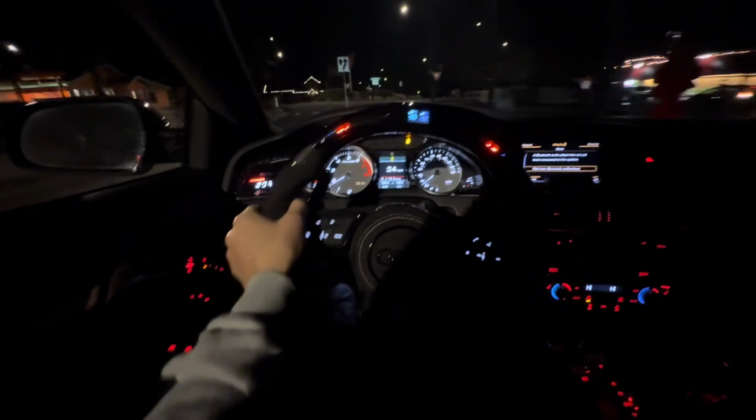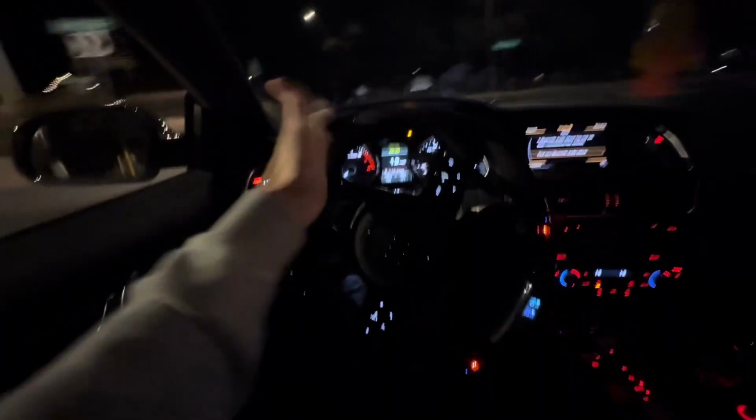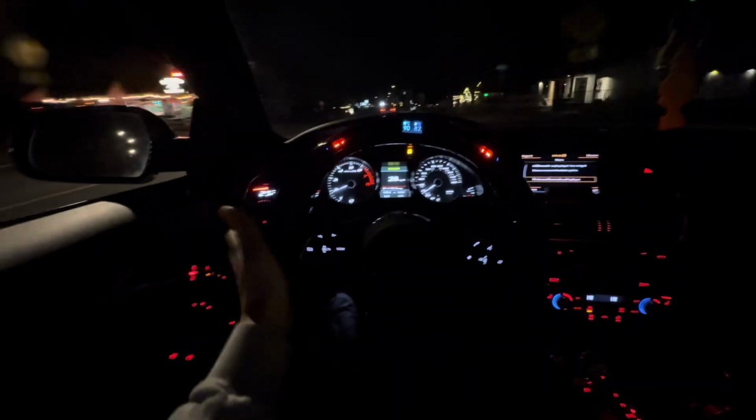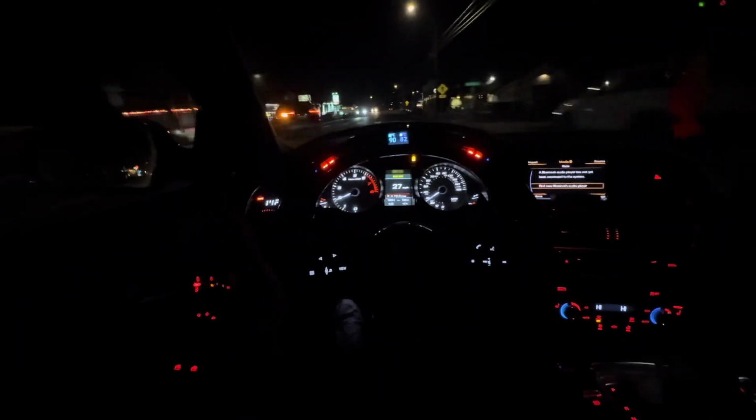A lot of people have been telling me to build another Audi. I think another Audi would be cool. I just don't think it would really expand the channel, because I already have an Audi. I just feel like getting another Audi doesn't make too much sense. But if I did get another Audi, a B9 RS5, a B9 S5 Coupe, people have said to get an S6 or an S7, something with the 4.0 twin turbo V8, which would be pretty cool. But I just don't think I'm gonna get another Audi, to be honest.